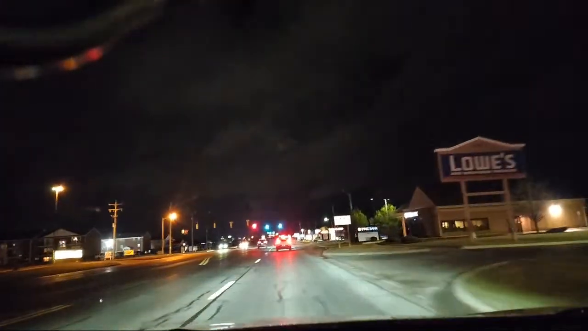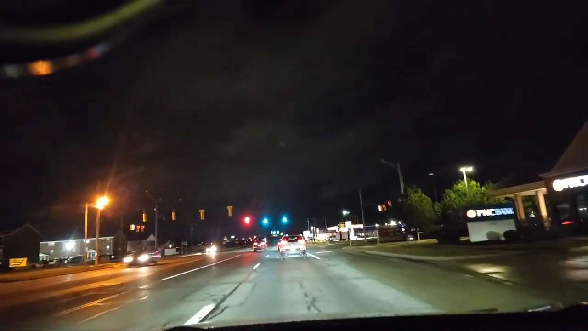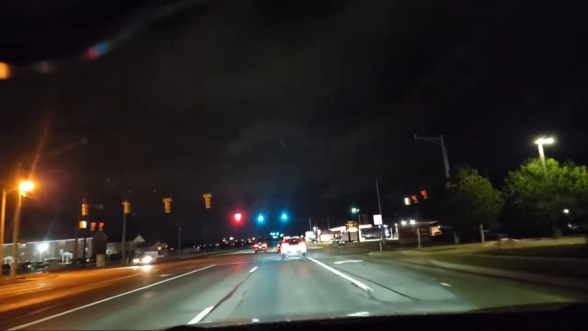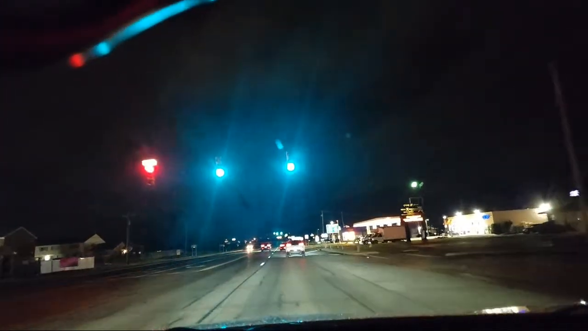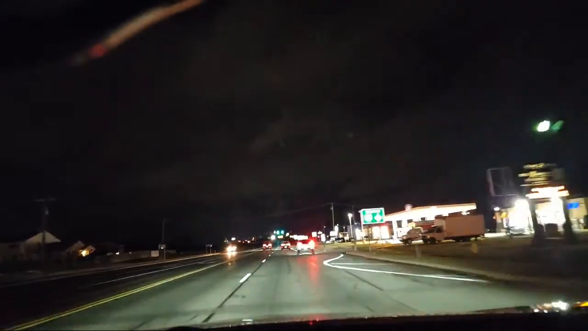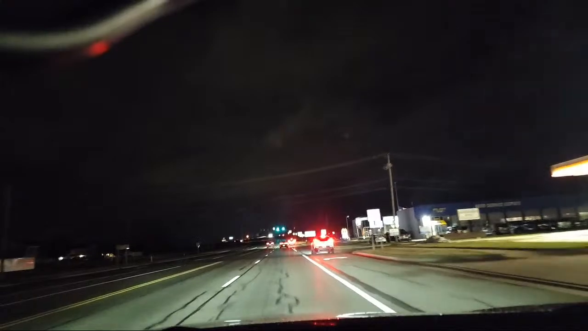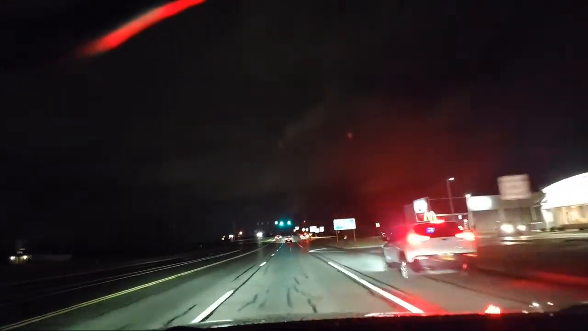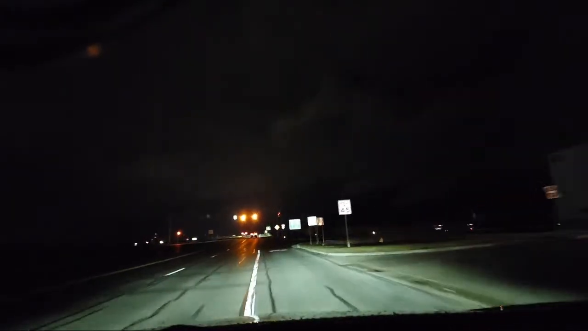And then depth perception. A lot of beginners stop too late. They almost hit the truck ahead of me, or they stop too early. So it takes a few times to get used to driving at night. Also, this car has high output headlights, and I'm going to do a tutorial on that. Headlights do make a difference. So I'm going to get over to the right, and here's what would happen if you were driving with me.